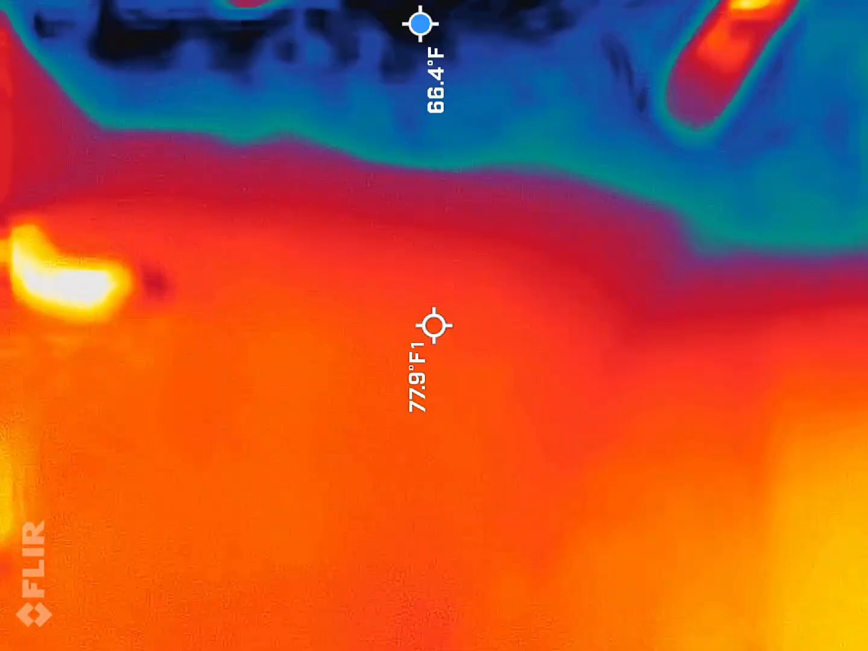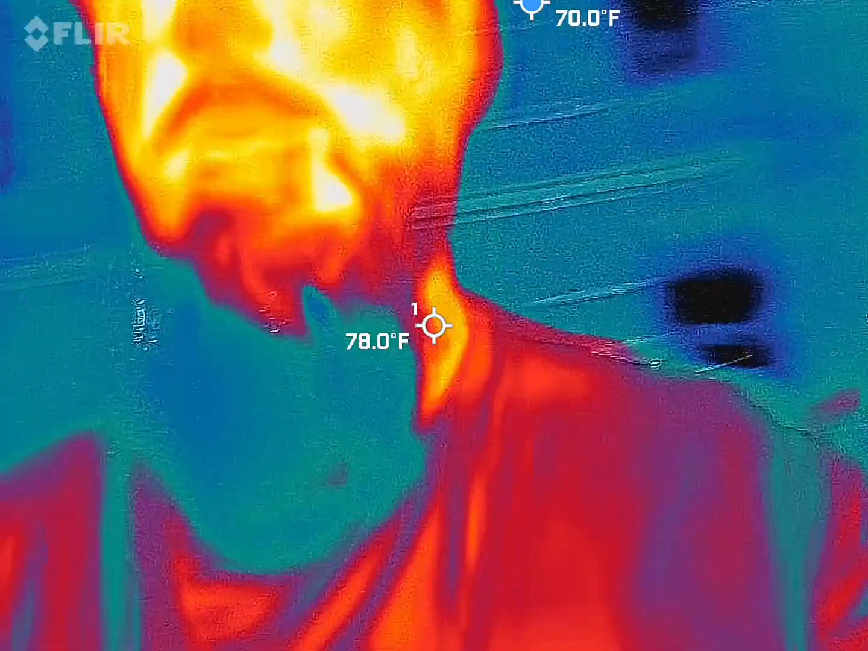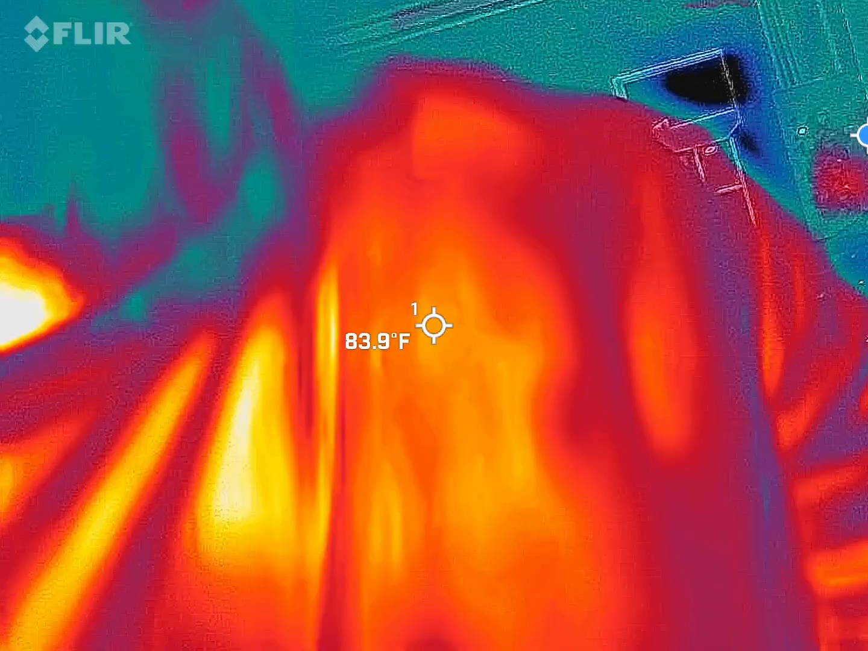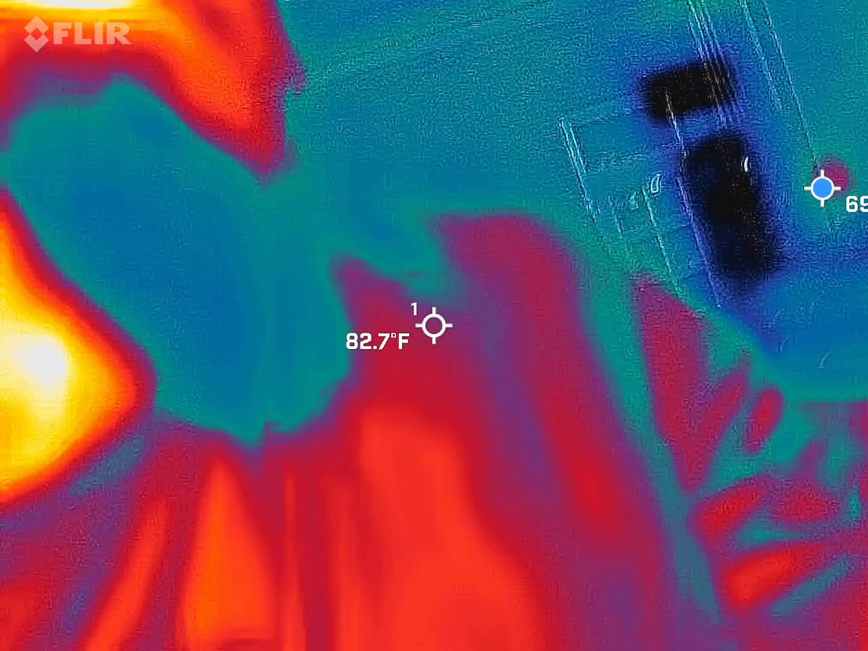So with this, you should be able to see me in there. So red, orange, and yellow guy. Yeah, should be lots of oohs and ahs, right? Perfect. So that means I'm the hottest thing inside the frame. Sorry, fellas, but that's kind of how this is going to work tonight. Yeah, I got jokes too. We're going to keep it nice and light.